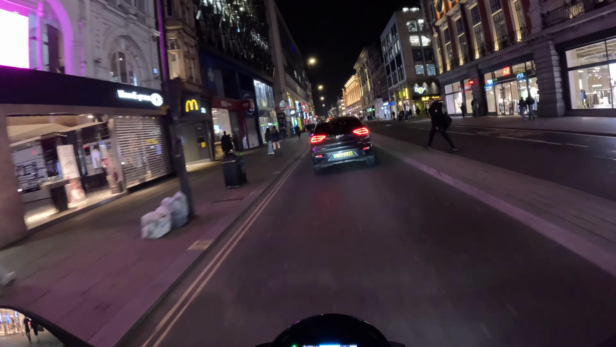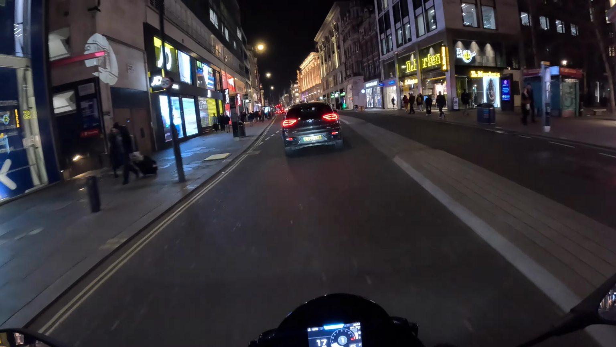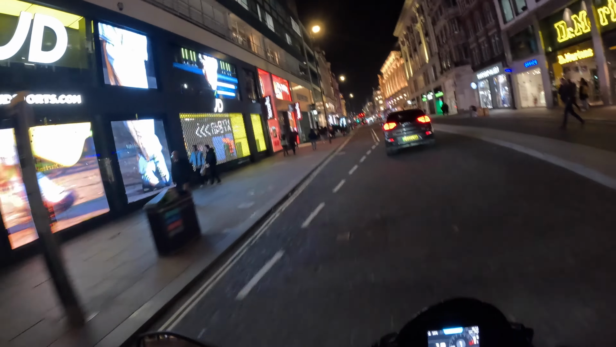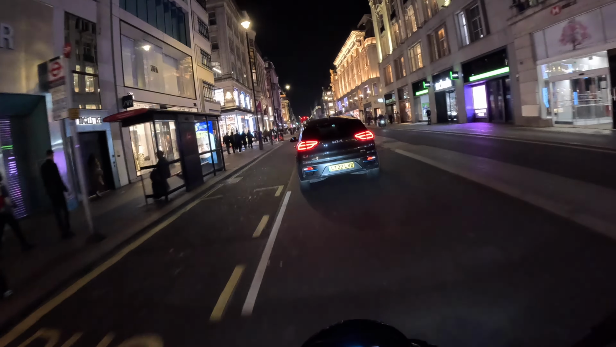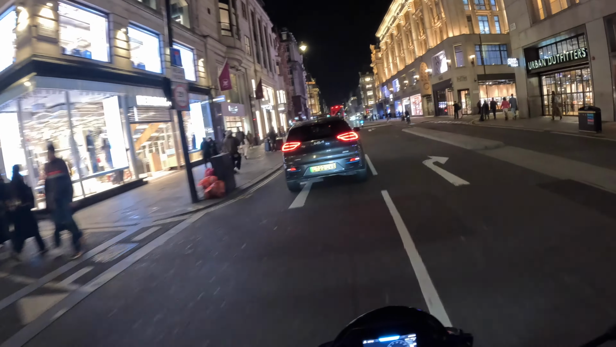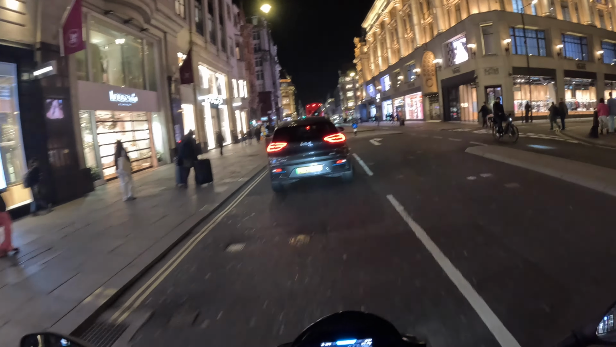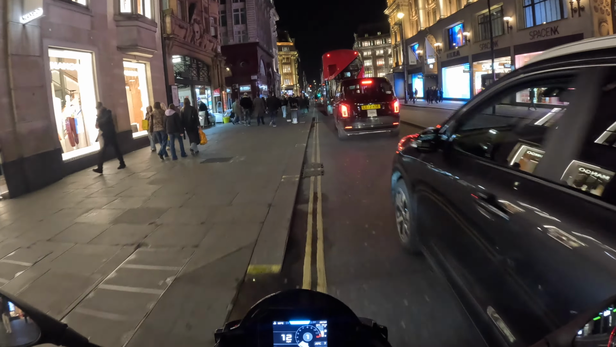Oxford Street pretty quiet here. Try and weave my way through all this traffic.